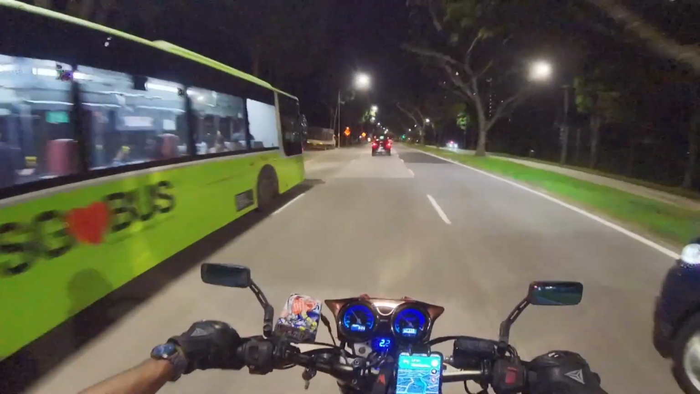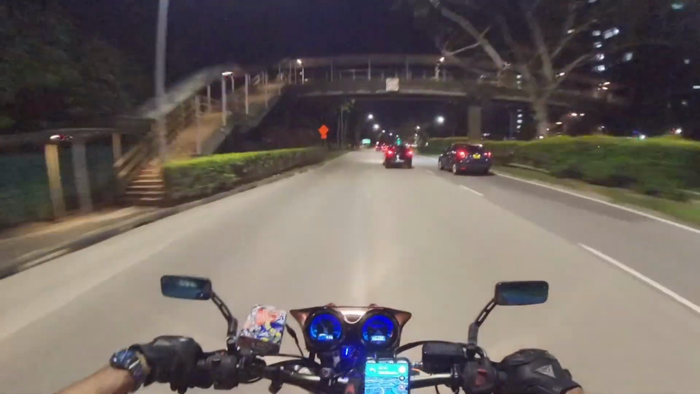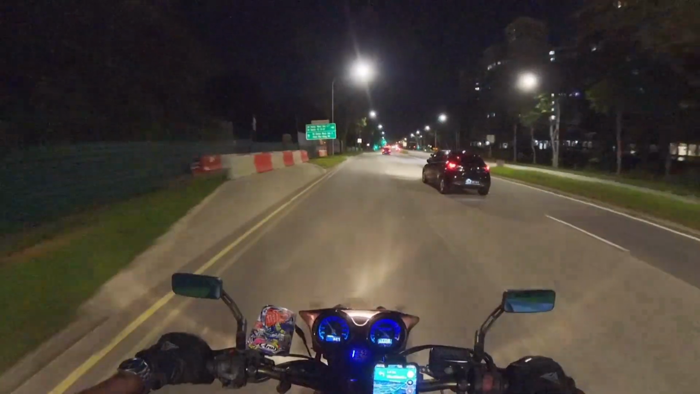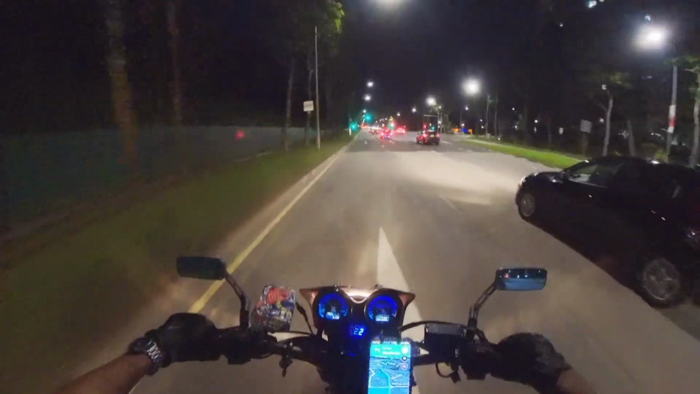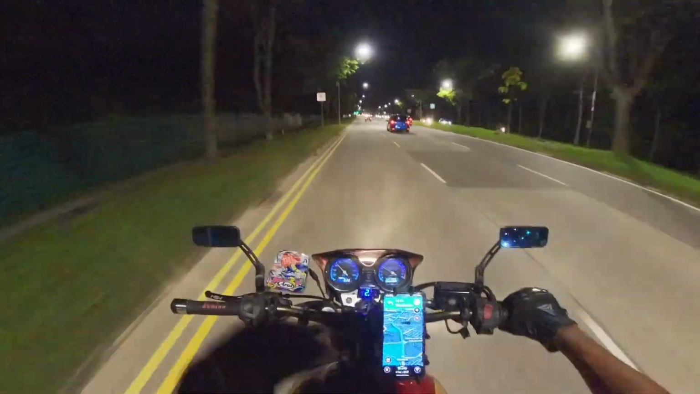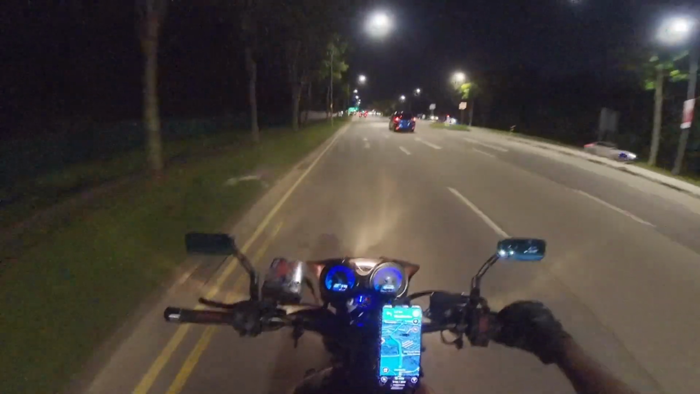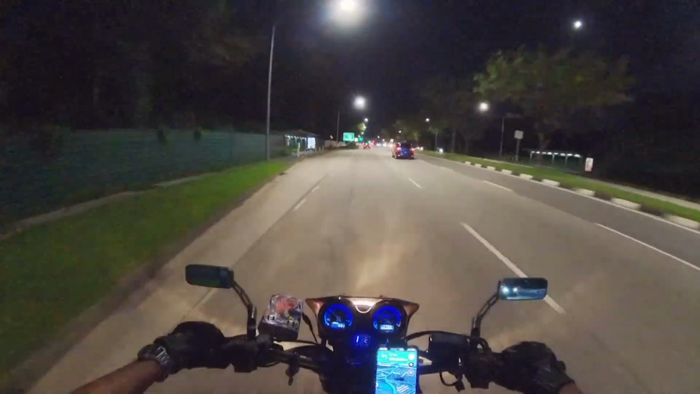If you have seen my previous video, I mentioned that the Super 4 produces all of its power at the high end of the rev range. 4-cylinder bikes are known for that kind of character. They produce a lot of power at the high end of the rev range, and at the low end they don't really produce much torque. If you can see, when I move off from the traffic light, my bike does not really accelerate that fast unless I'm really giving it the beans. So that's about it.